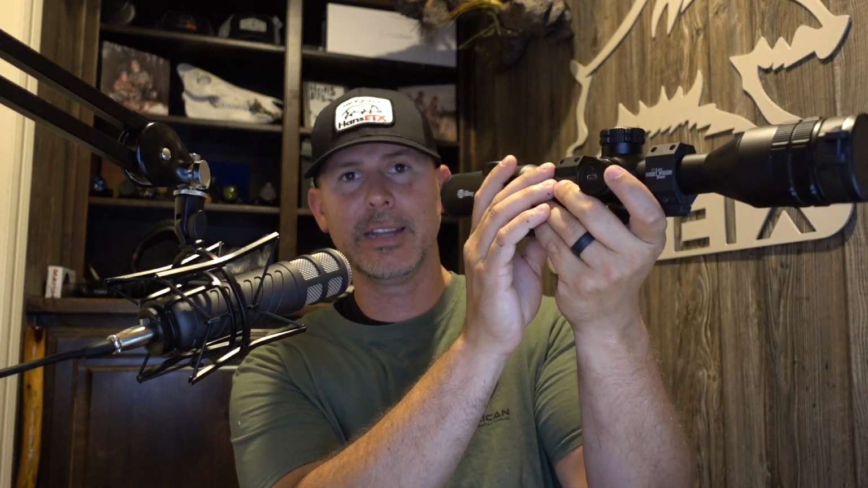You can't be moving and tilting your head a bunch. But I will say, I use this scope a lot. Didn't really affect me. If you're doing it like this and trying to hold it with your hand and look, it's going to be a lot more difficult. But when you have it on a rifle and it's secured in there, it wasn't a problem at all. Having that eye relief on there, even with follow-up shots and running shots, wasn't an issue when you have it mounted on a rifle.